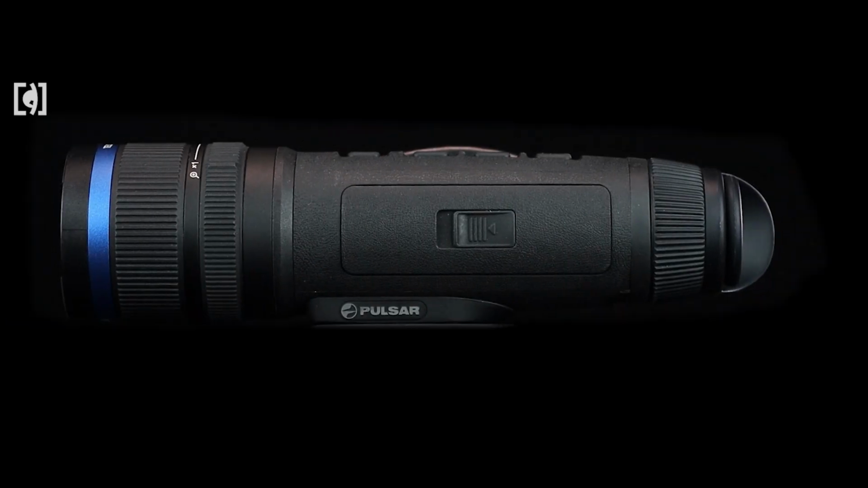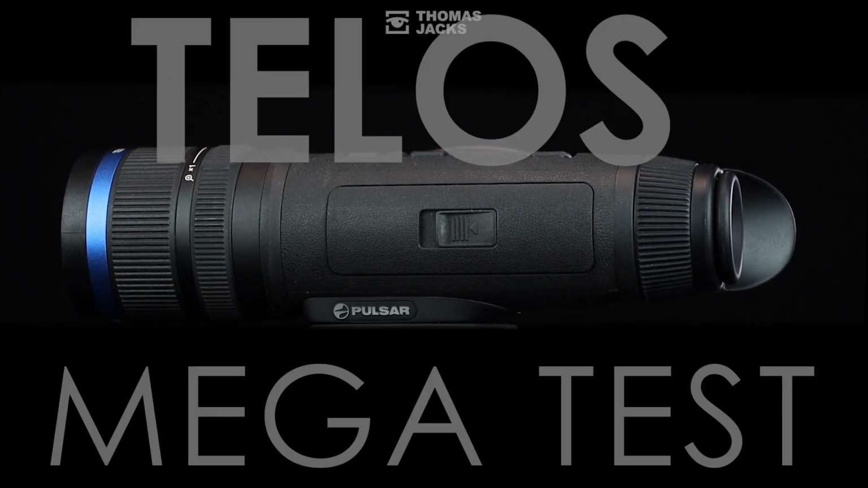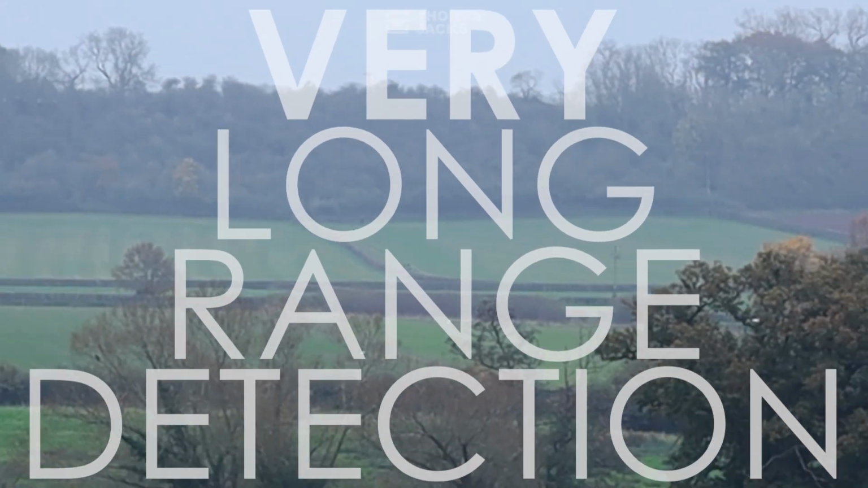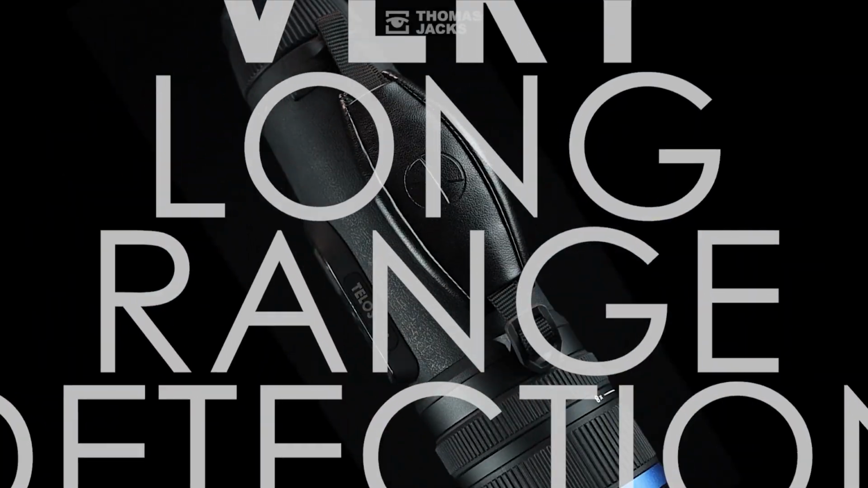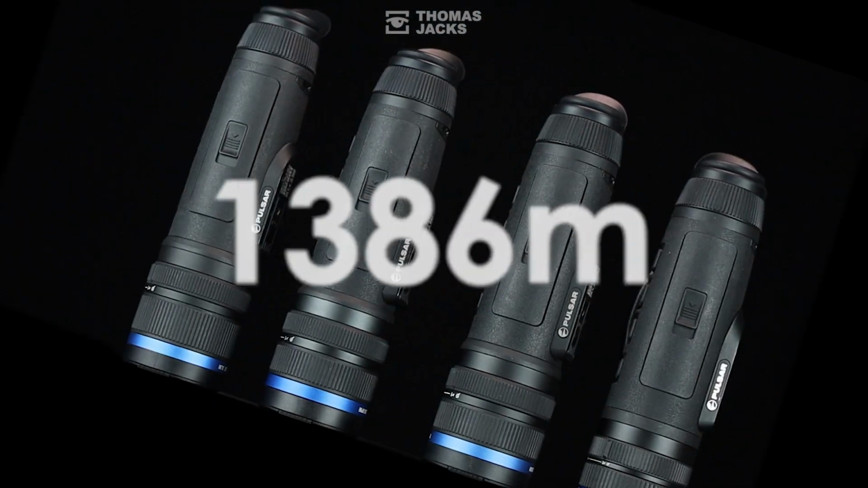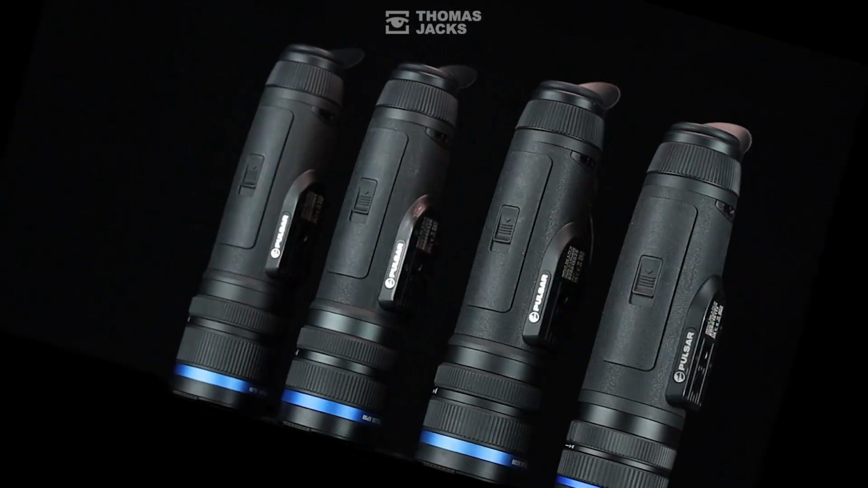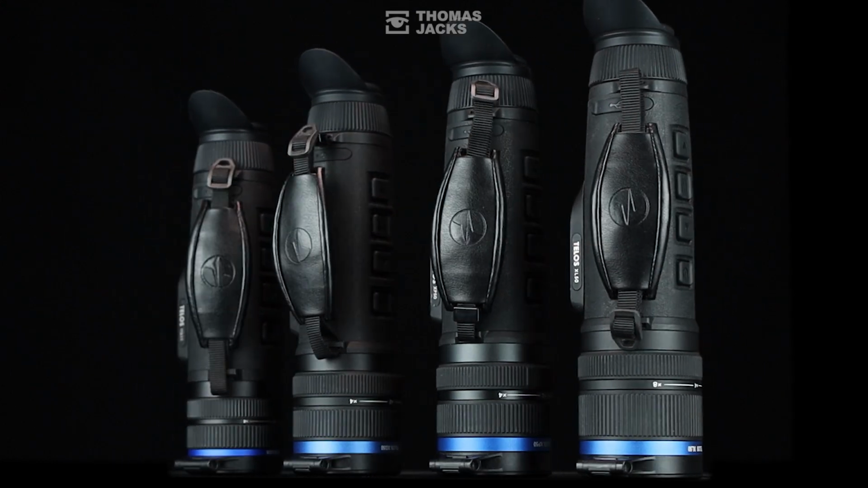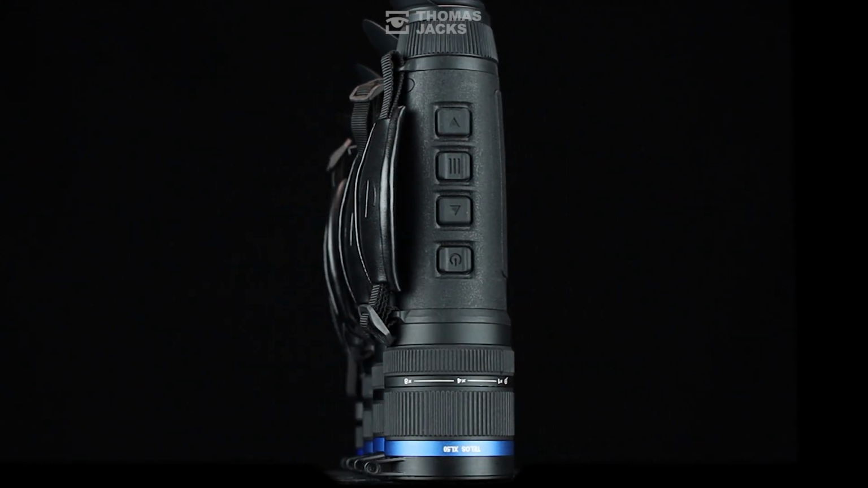I'm David Thomas Jacks and this is the Telos Mega Test, Part 2, to compare performance for very long range detection for each Pulsar Telos. So if you need to detect things well over a kilometre away, this test is designed to help work out which of the 4 different Telos models you should buy or upgrade to, because all 4 have different sensors with